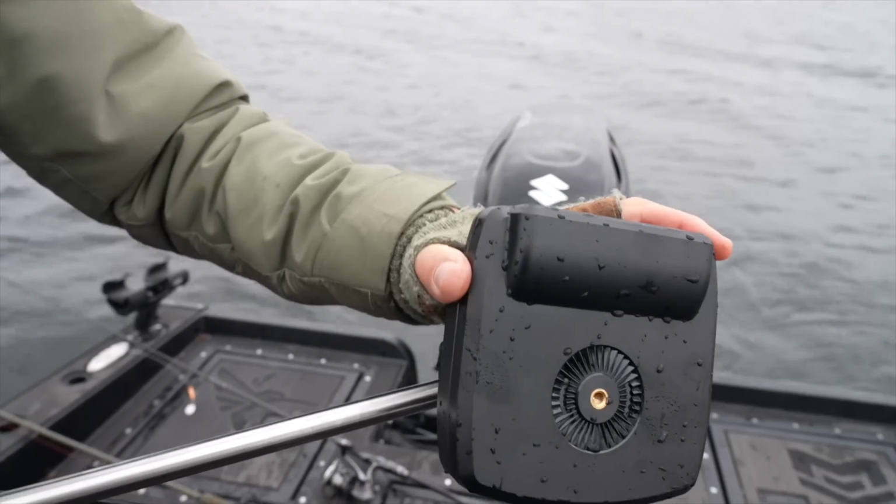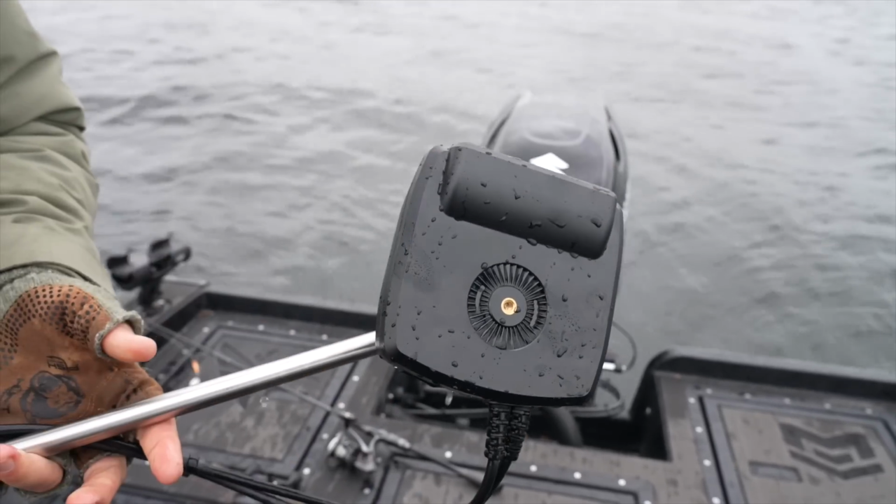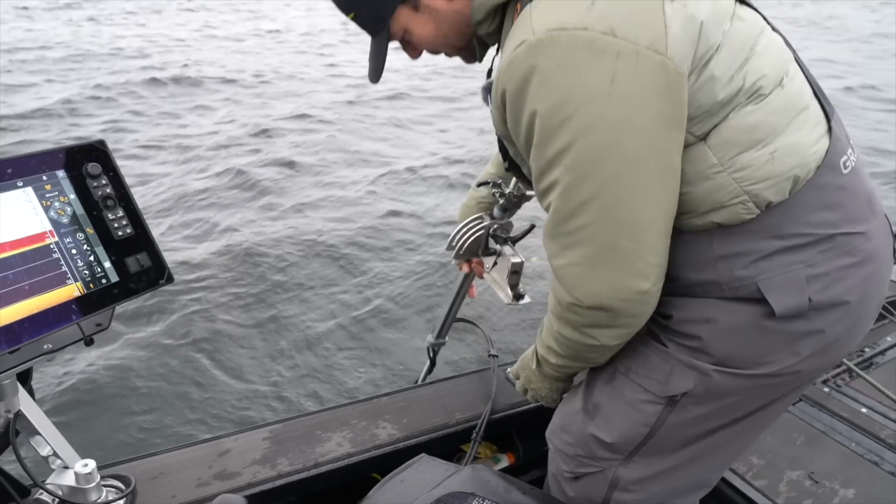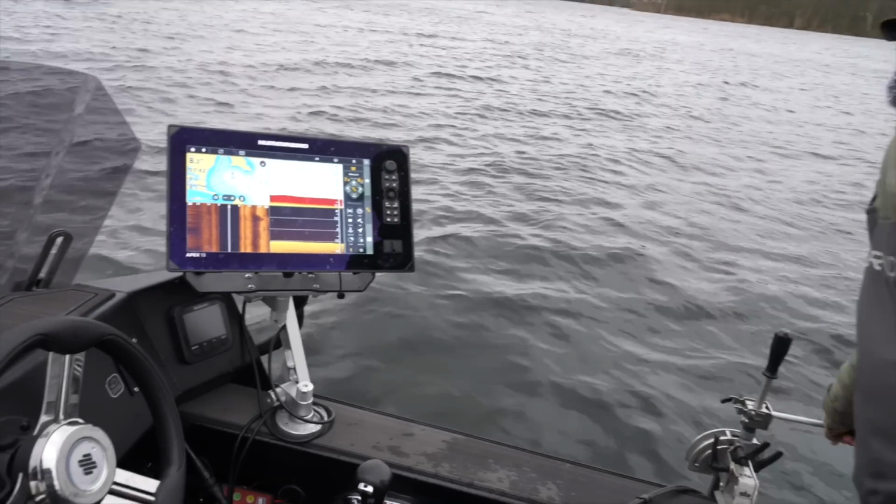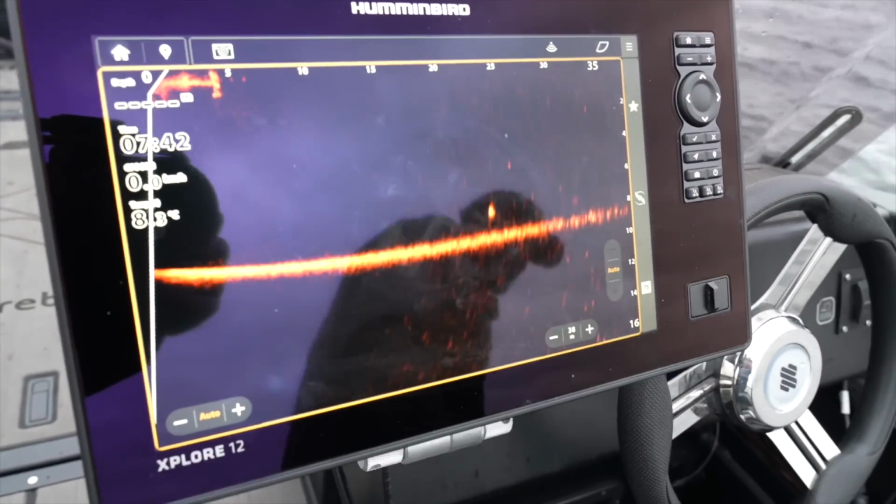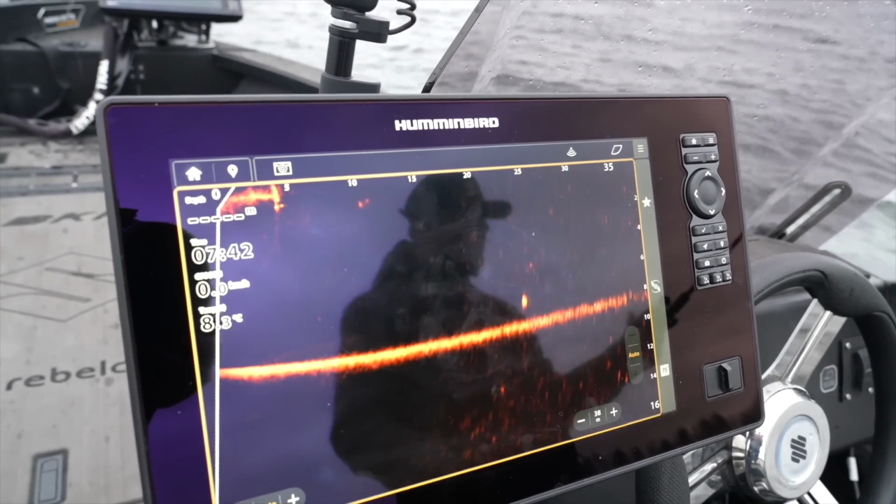So we're gonna switch back towards the forward mode. Yeah, like that. All right, nice and windy today. All right, let's see how bait tracking performs now. It's currently at 35 meters. No, there's actually a fish over there. Oh, nice. Yeah. All right, let's give it a go. It's at 25 meters.